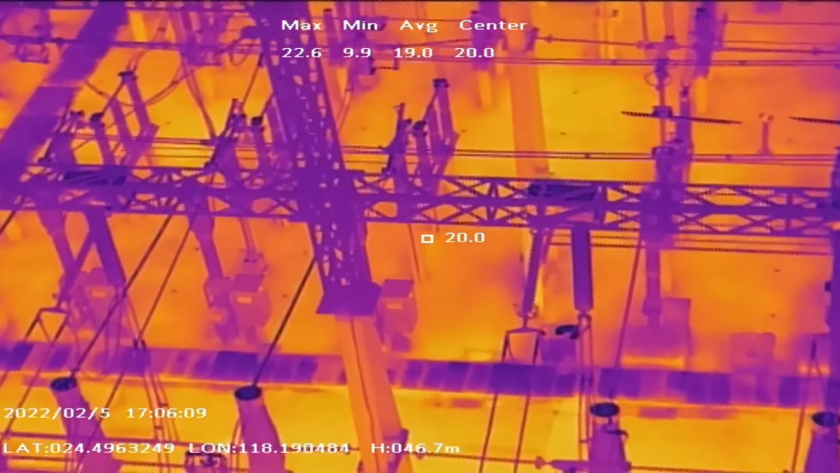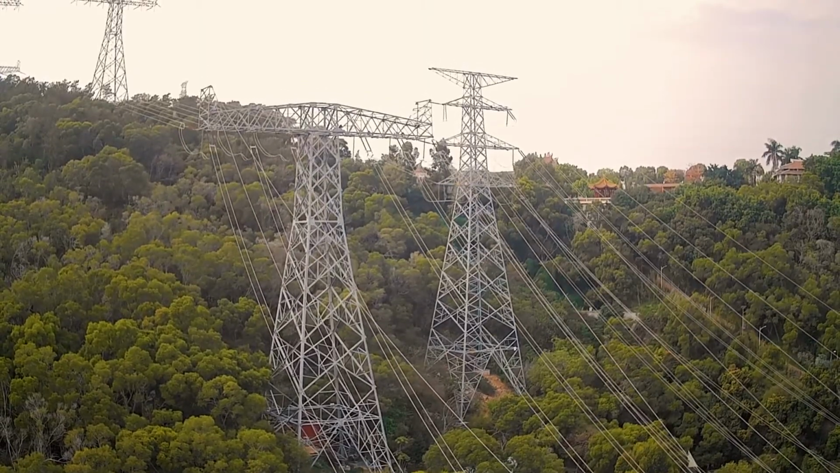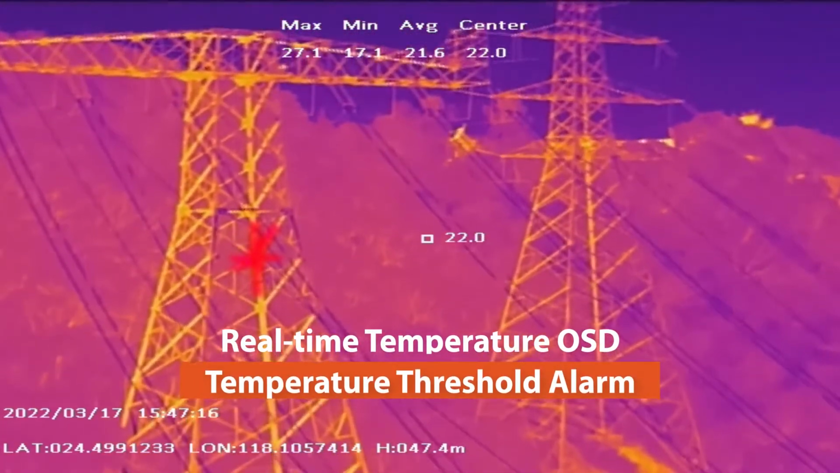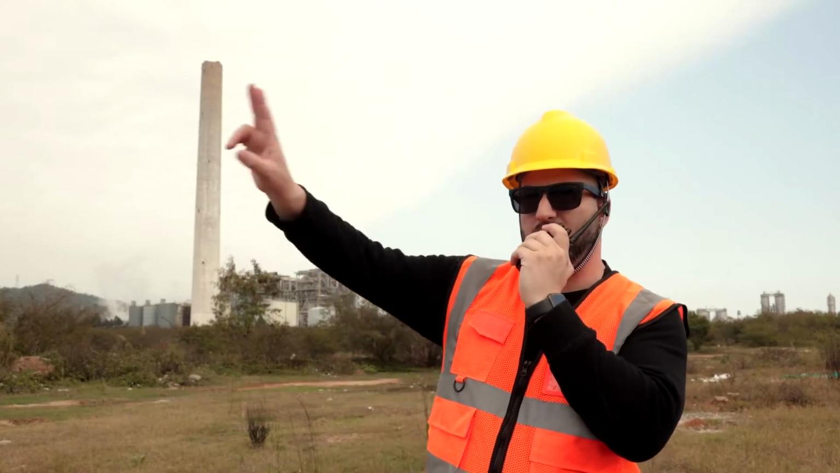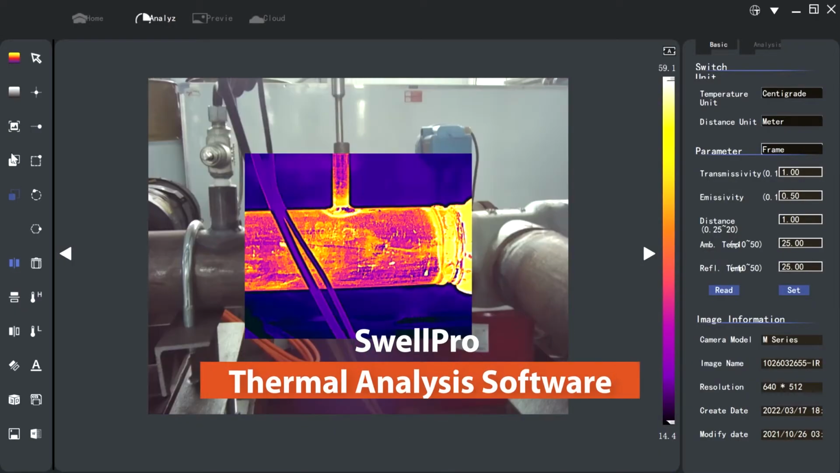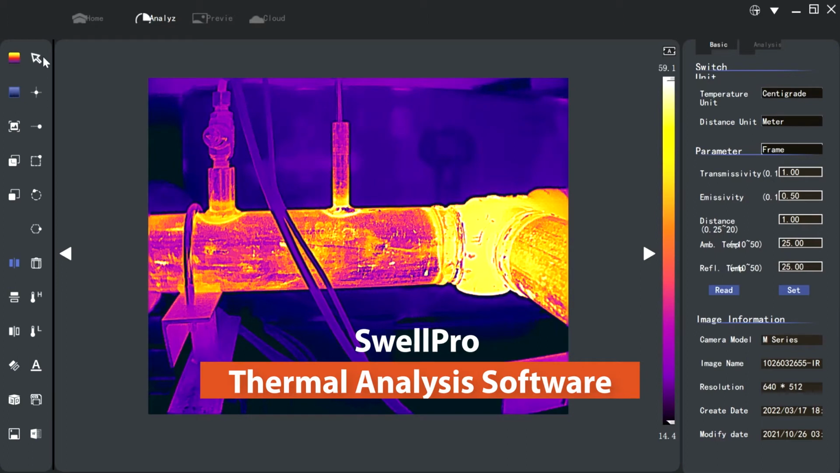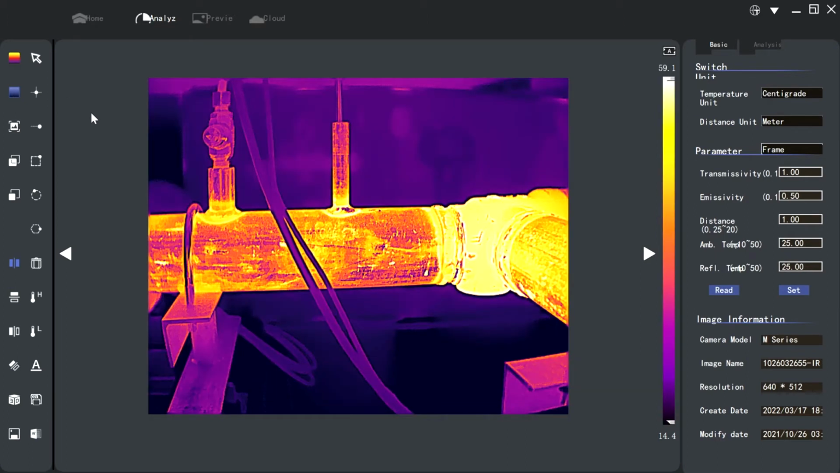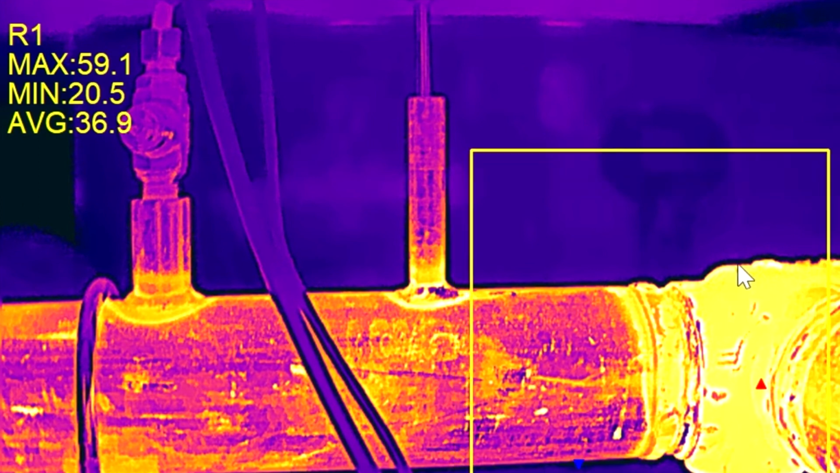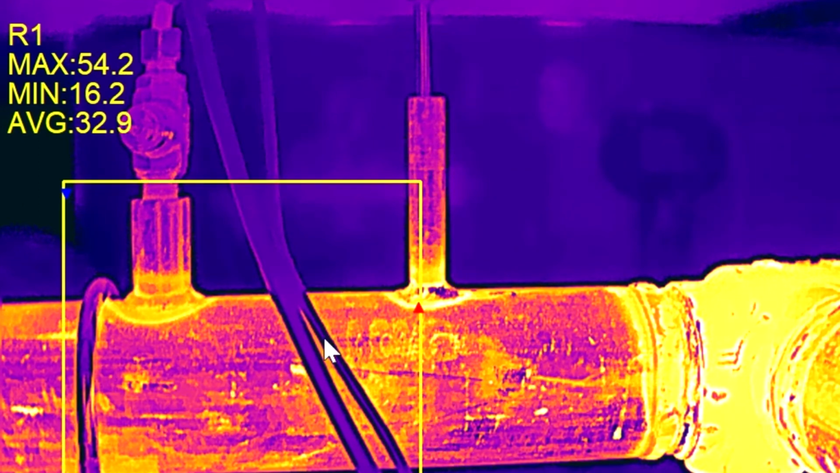The SD Fly app provides real-time temperature information and immediately sends out alerts if an object exceeds a preset temperature limit, which might imply possible points of failure. When it comes to thermal analysis, our proprietary thermal imaging software gives you a powerful tool for post-processing and analyzing the thermal image to generate useful insight, providing you with a full suite of thermal imaging solutions.